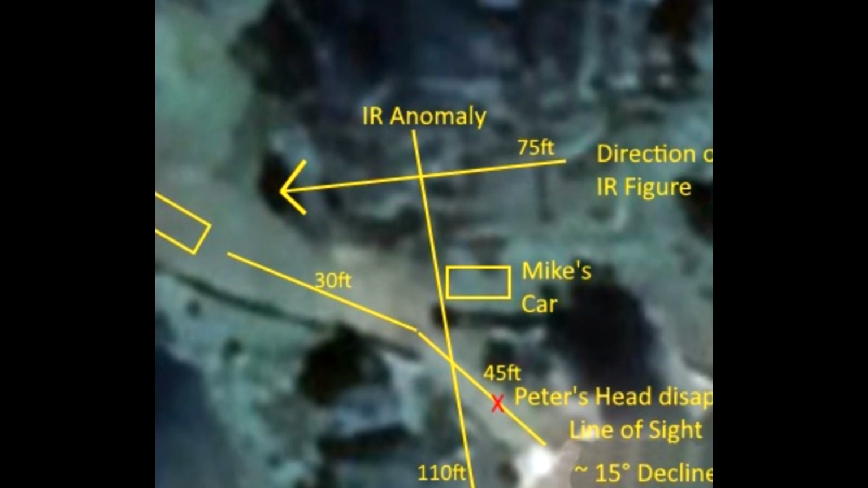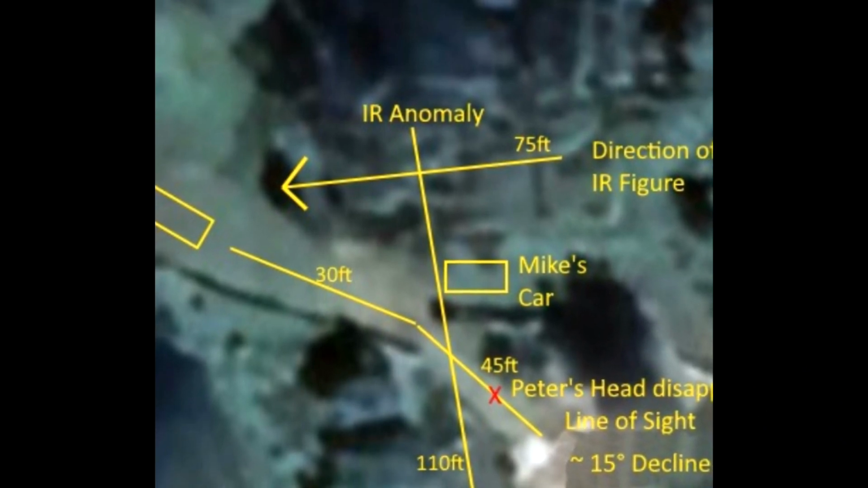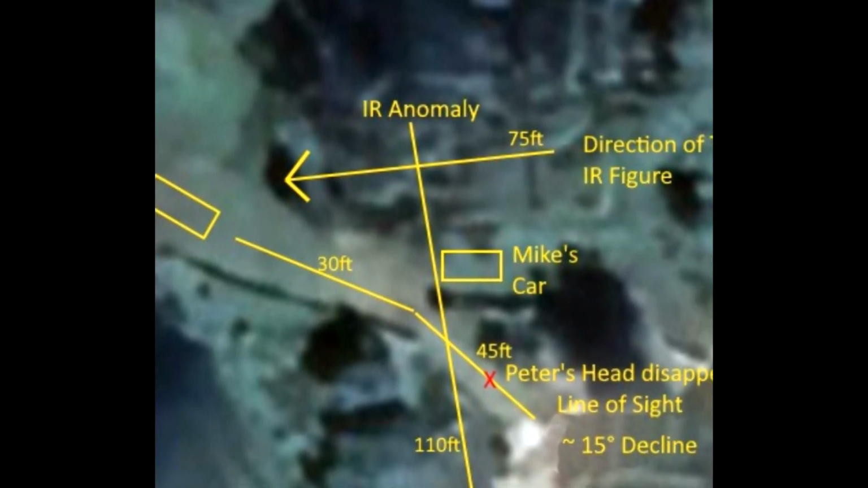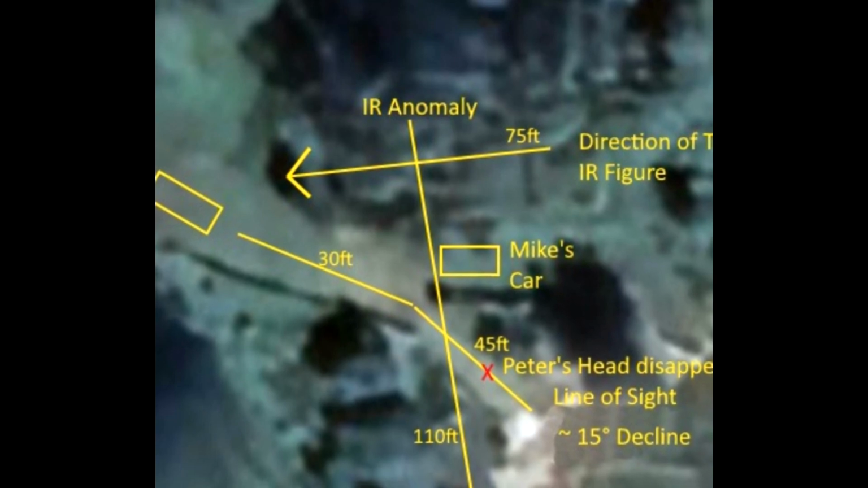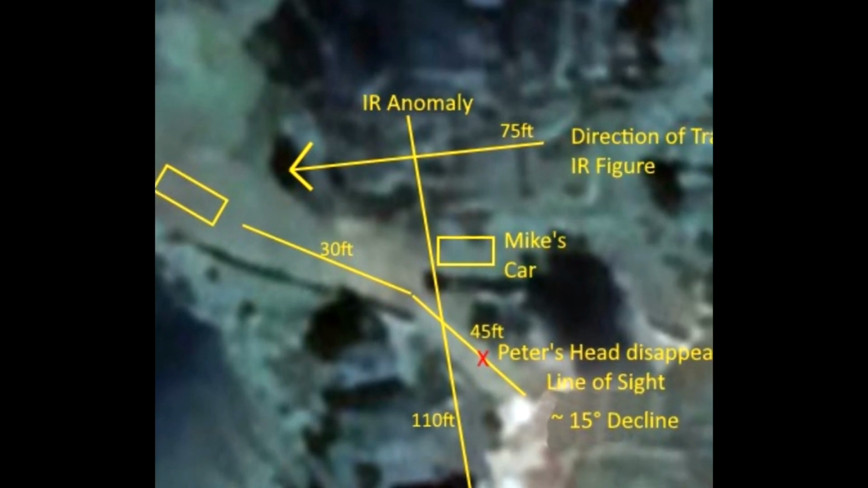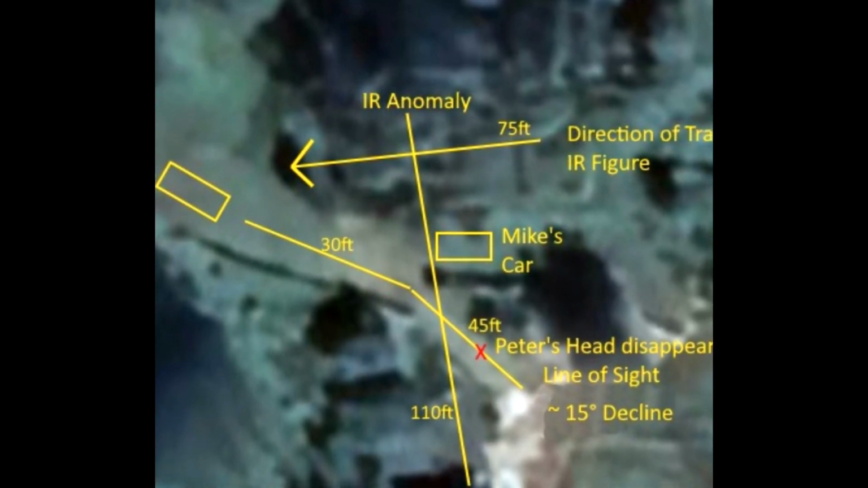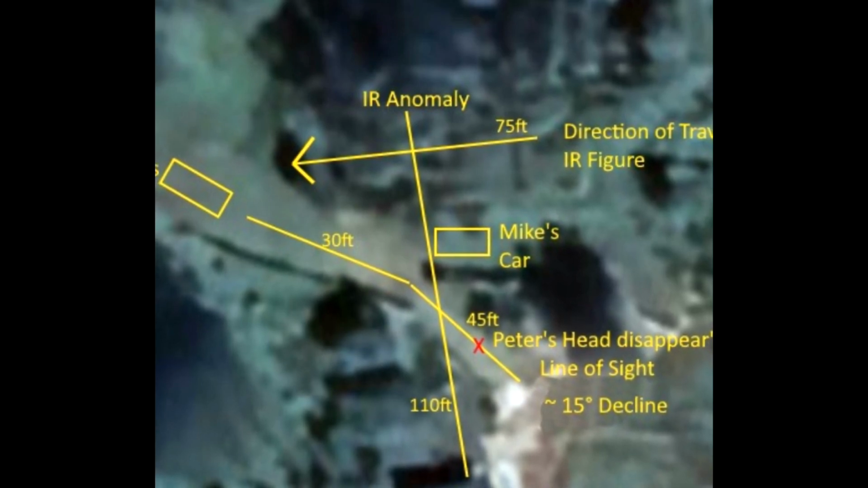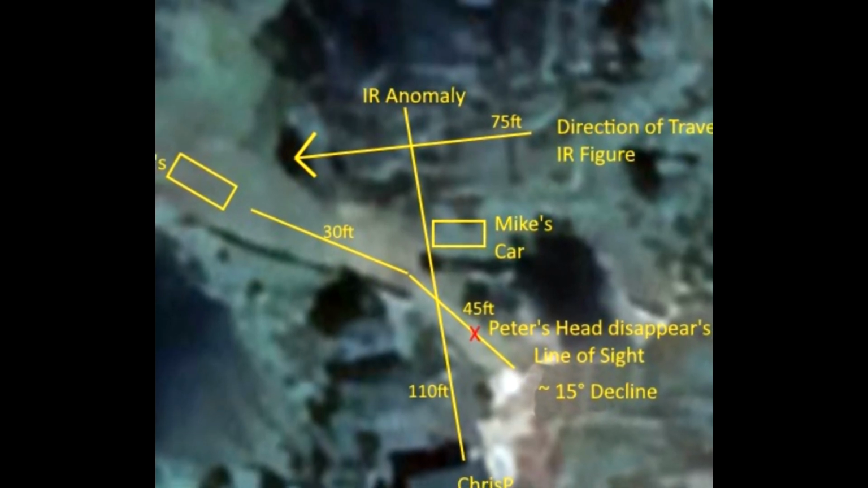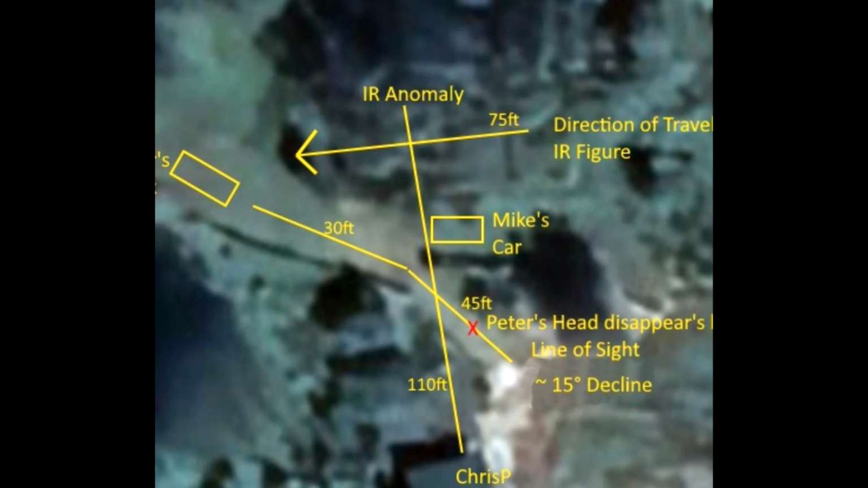And here we go. Here is a basic layout of that camp that we were at. So we had Mike's car, parked on a little trail, and the rectangle on the end is Peter's truck, and you'll see Peter's head would disappear right where that X is, because, like I said, there's a 15-degree decline on that trail. There's another photo coming up, but you can also see up at the top right it says direction of travel of IR figure. You'll see that in a second here.